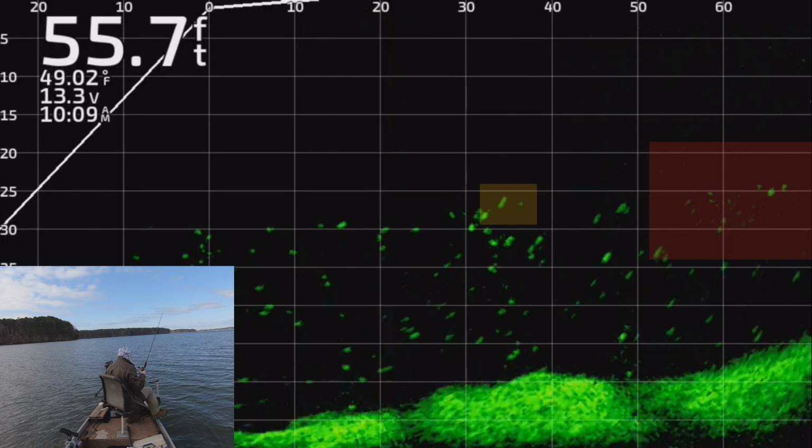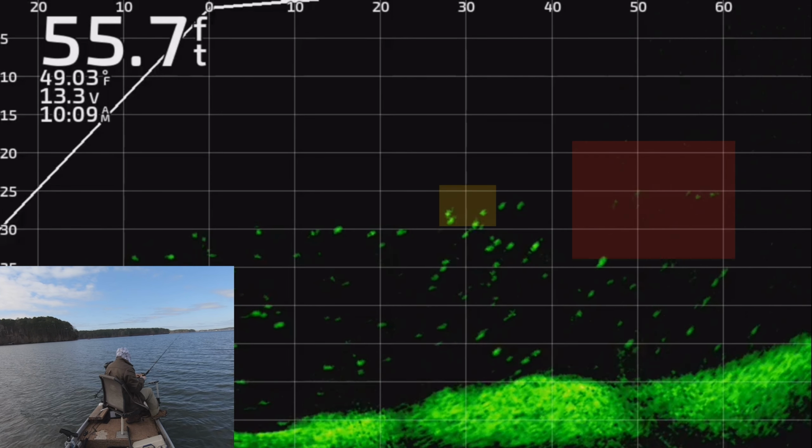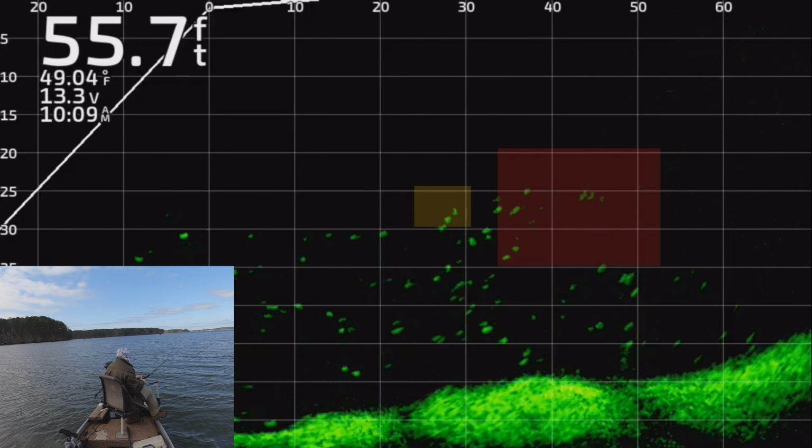All right, you guys see that red? That is what I'm after today. Those are hybrids. Hybrid striped bass, cross between stripers and white bass, and they are aggressive.